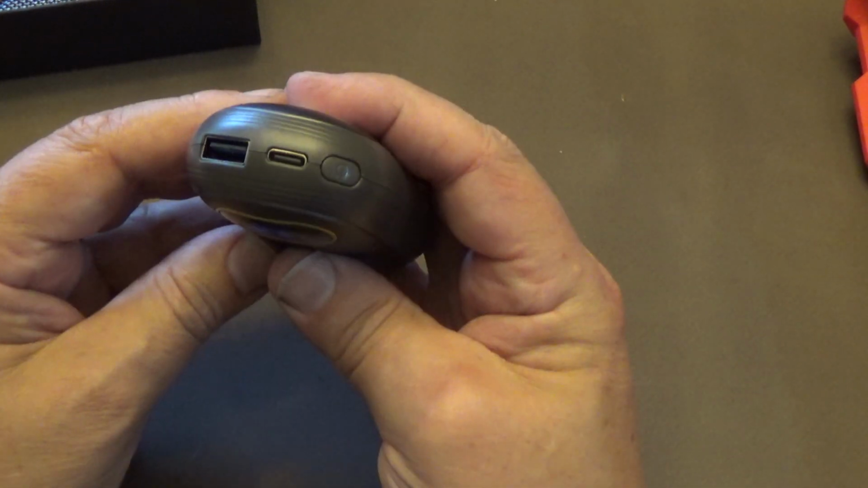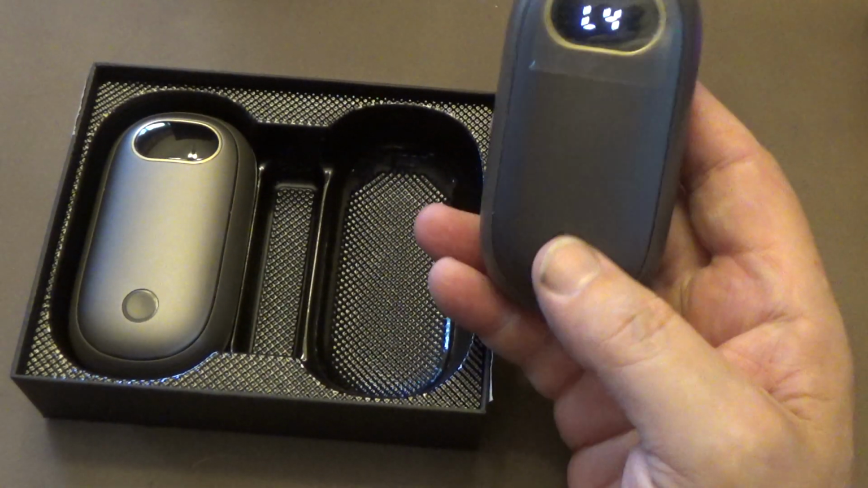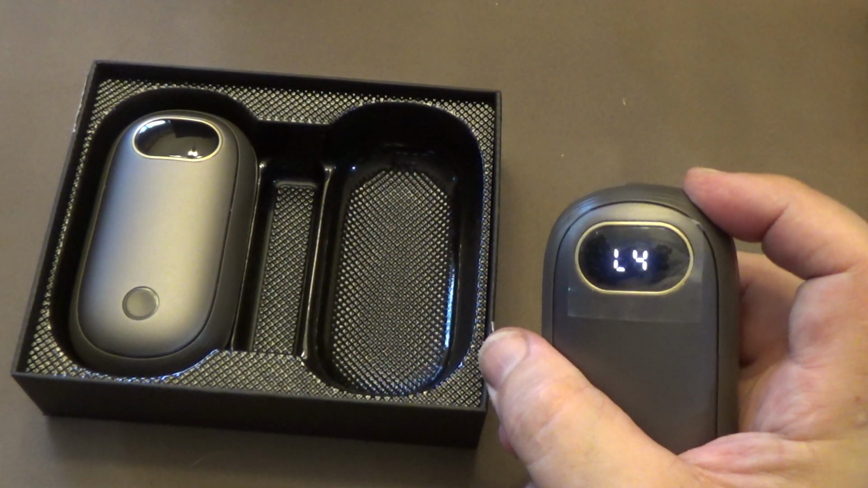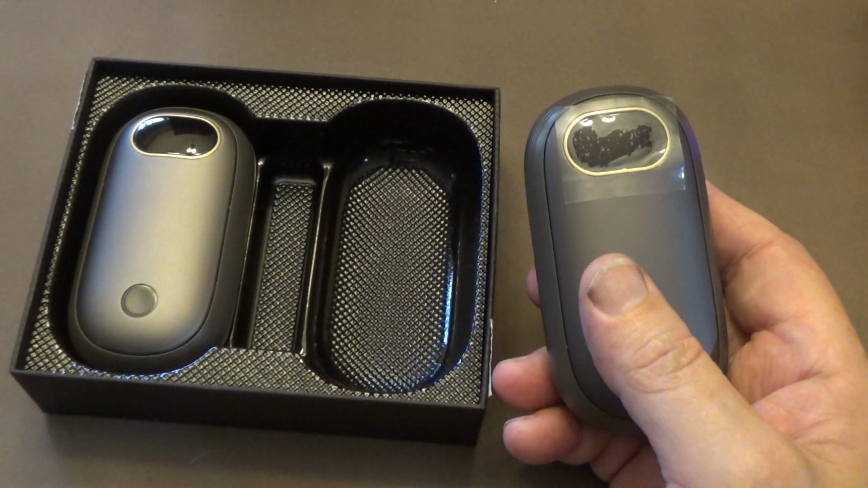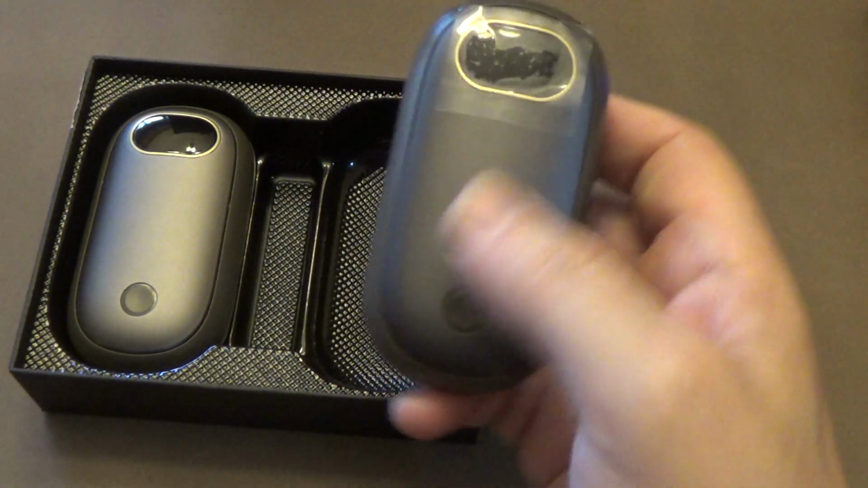Anyway, what I think is a pretty cool little device if you routinely work out in the cold and you like your hands being warm, or you put one of these in each pocket, and that's going to help keep your body temperature up.